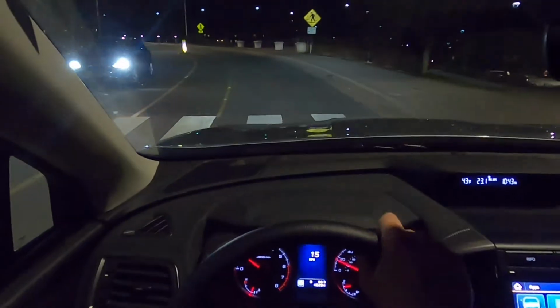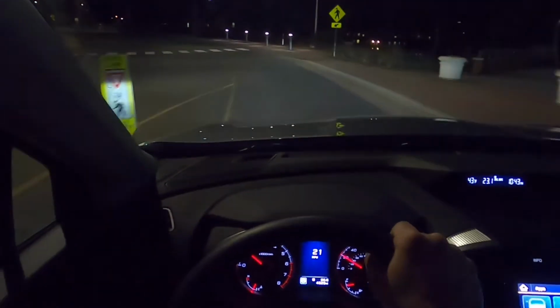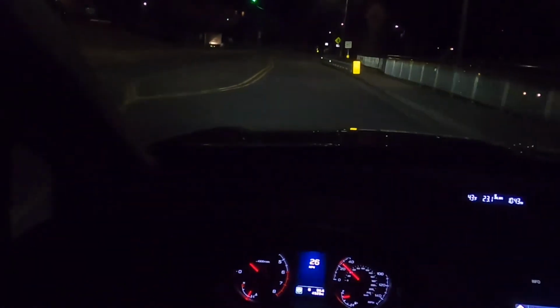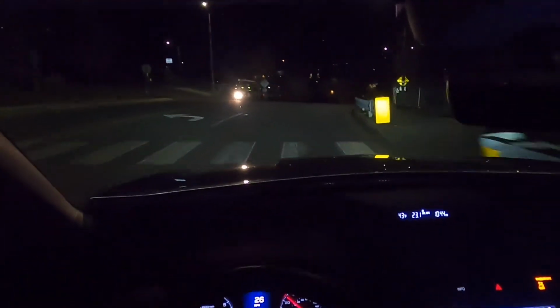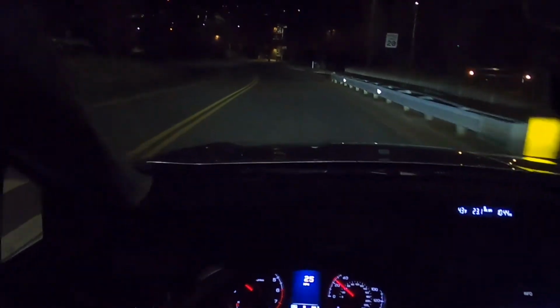It doesn't have every single option, but what I do like is that it comes with adaptive cruise control, and it also comes with a lot of standard safety features. I had mentioned in my previous Ascent video, the blind spot monitoring is added, and that's on the premium trim, but your base trim will get the EyeSight as well as the forward collision, adaptive cruise control, and all that jazz.